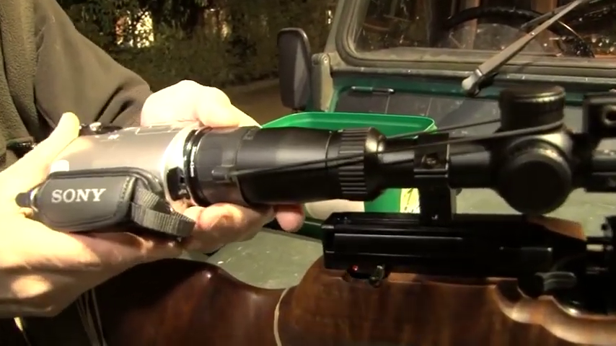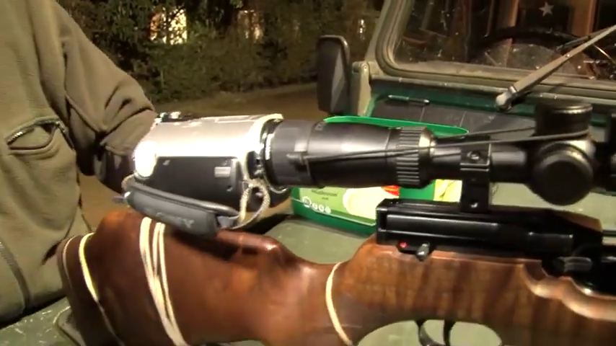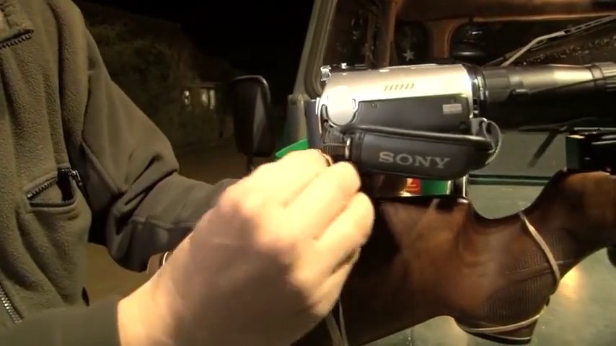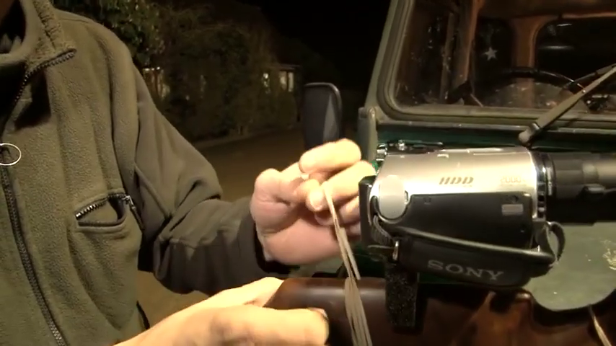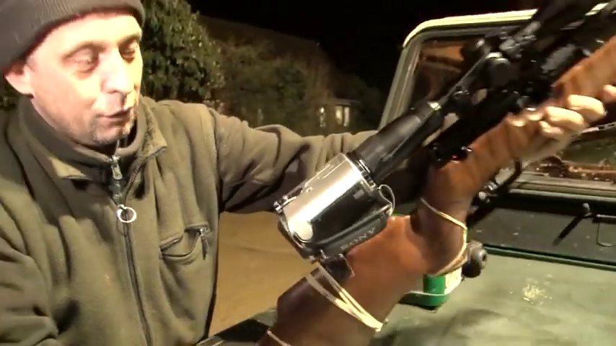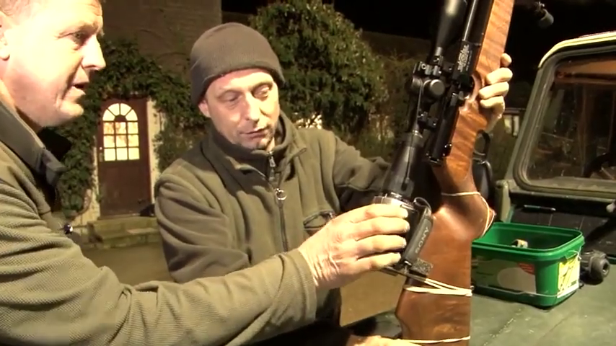Okay, this is a Hawke scope. Now, slightly crude, this piece of plastic and this very important piece of cardboard goes in there to sort the height out. I will make the proper thing one day. Courtesy of the post office, elastic bands put around that battery, and that camcorder, as crude as it is, is now nicely on there. That's not going to fall off.